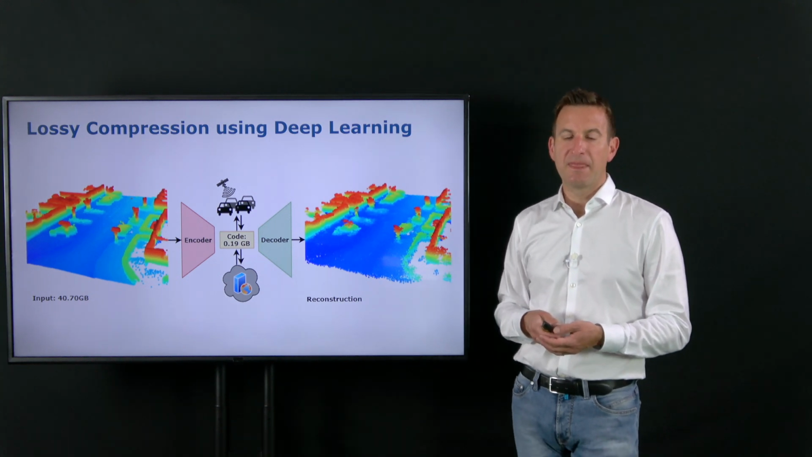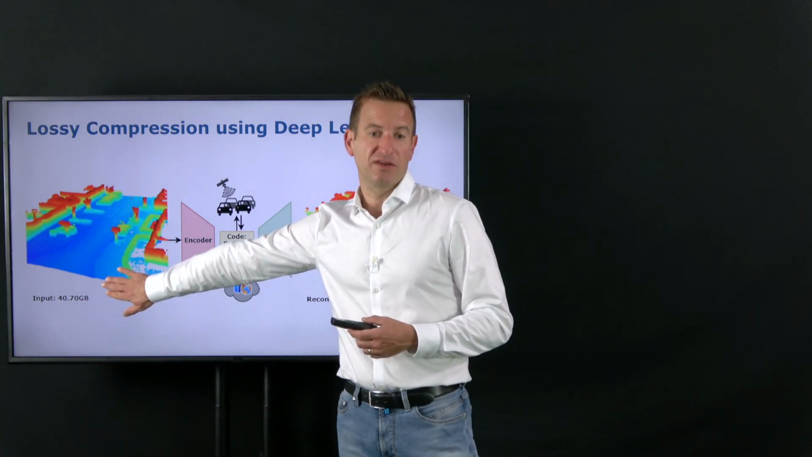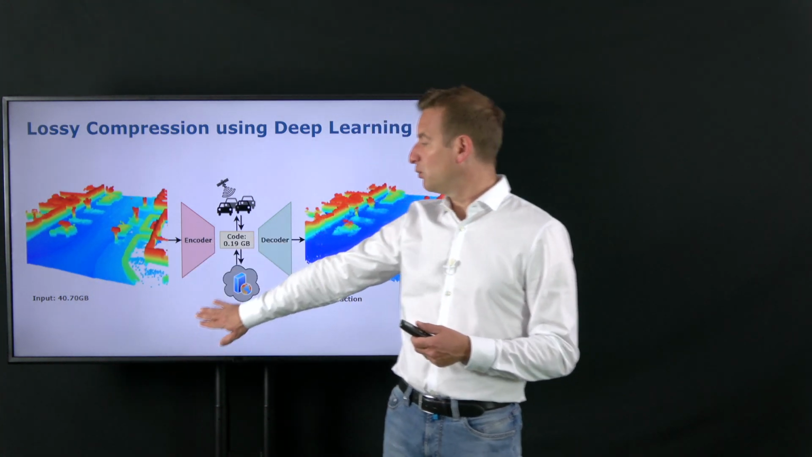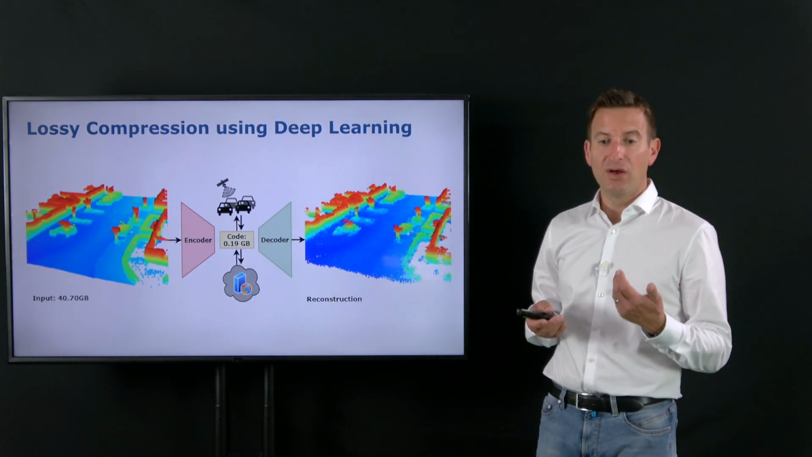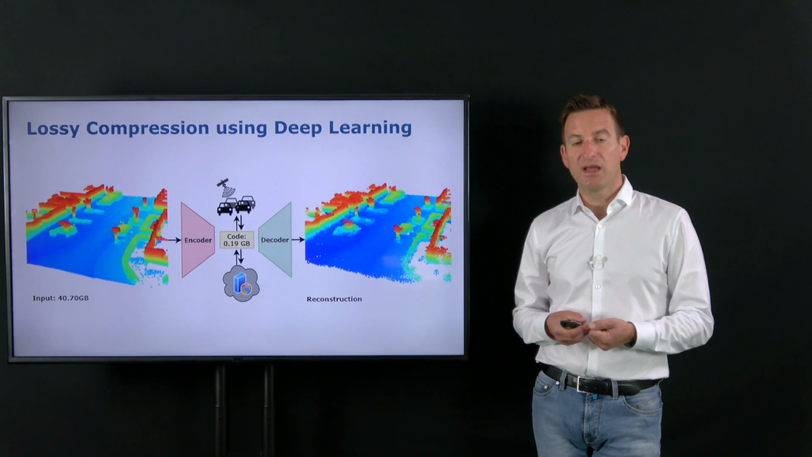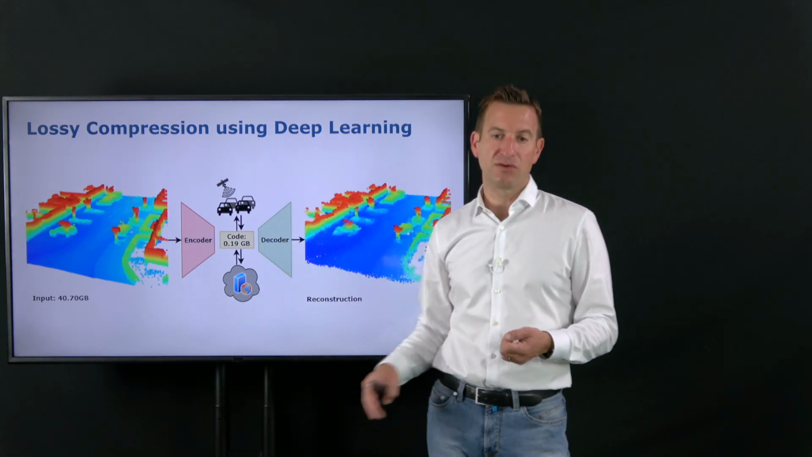The key thing to note is that this data is fairly large. In this example, 40 gigabytes of raw data, and we want to compress it to a very small code. In this example, 200 megabytes of data. So a pretty large compression that we can achieve here. And the question is, how do we do that? How do we build up this approach?